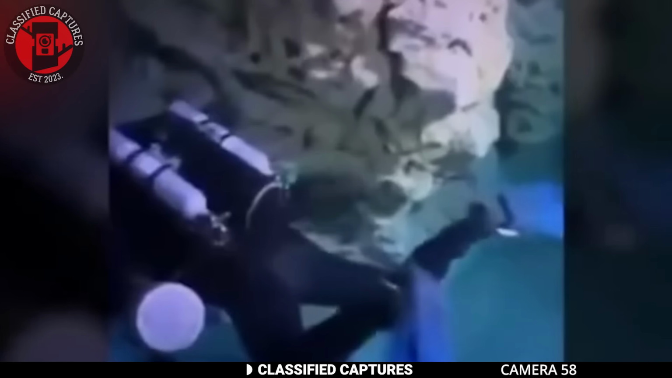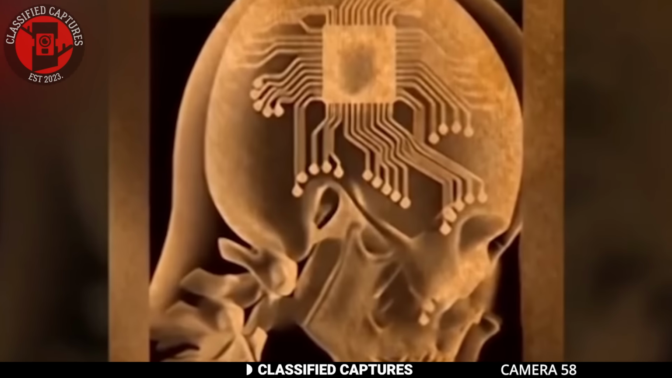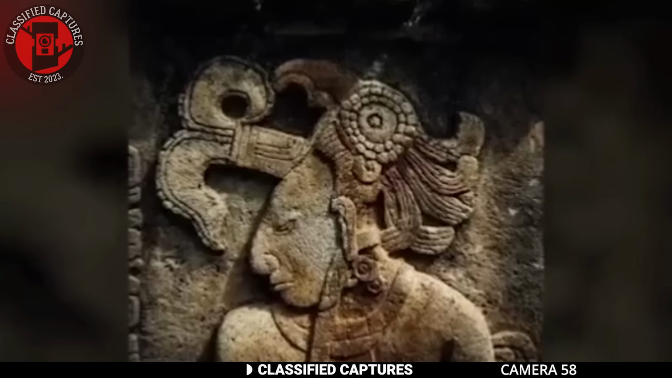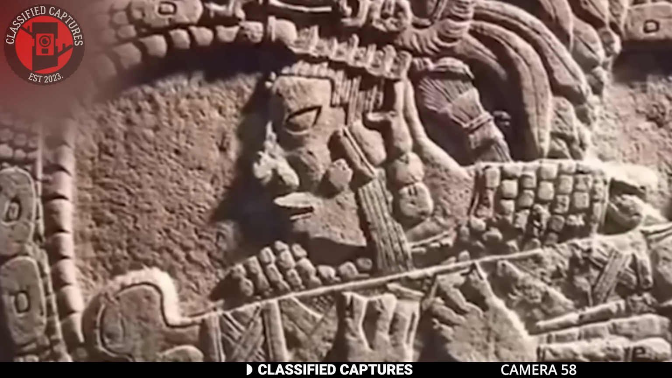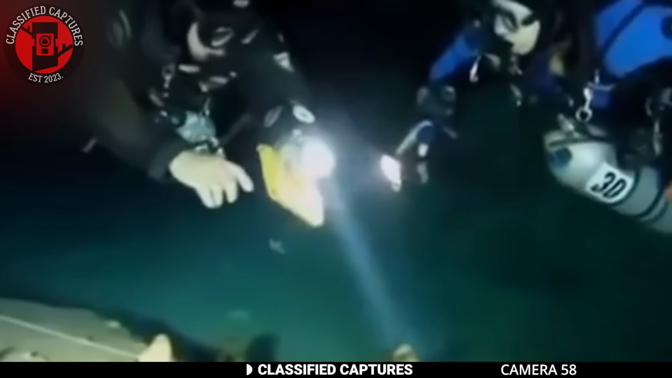The experts expected many things, but finding a microchip embedded in something that ancient was not one of them. Although this discovery wasn't elaborated on further, many believe that the chip is evidence of some kind of advanced technology that was possibly used by people in the distant past. Could this be proof that ancient civilizations were far more advanced than we've ever imagined? A chunk of the internet believes so. Others also think such beliefs are ludicrous, to say the least. What do you think?